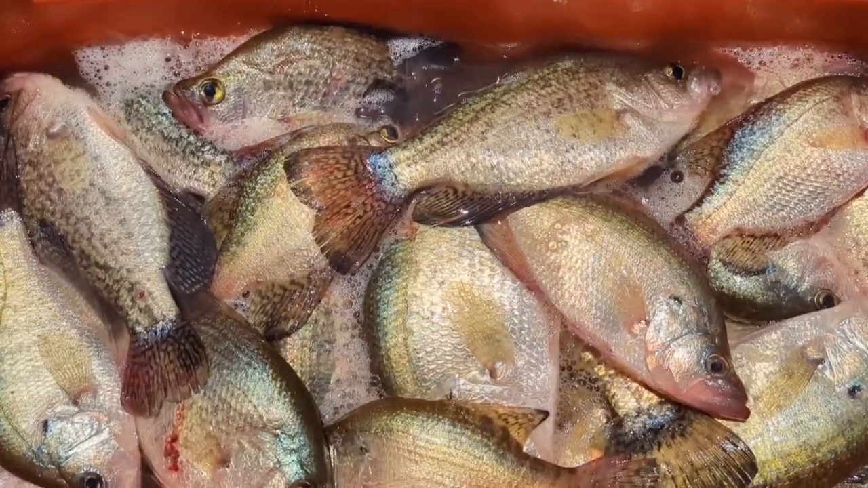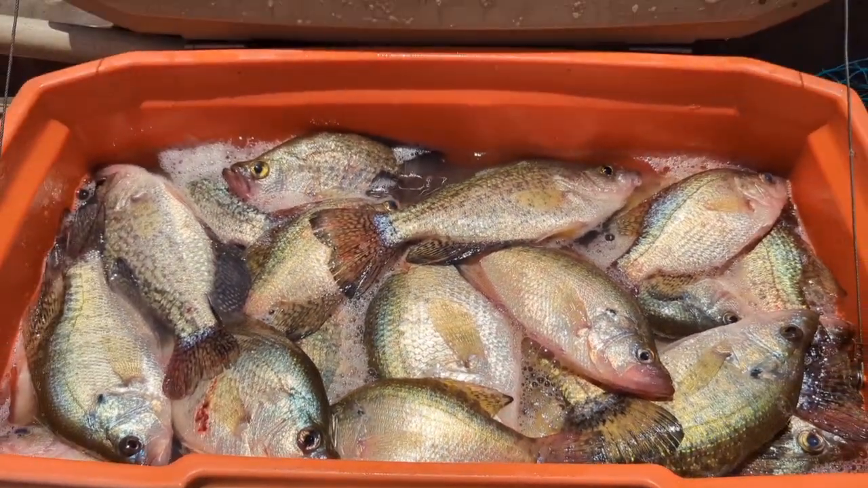Right here, look at that. That's a 70 quart ice chest, still sitting there at 14. There's a ton of them. All this fish, all this perch.